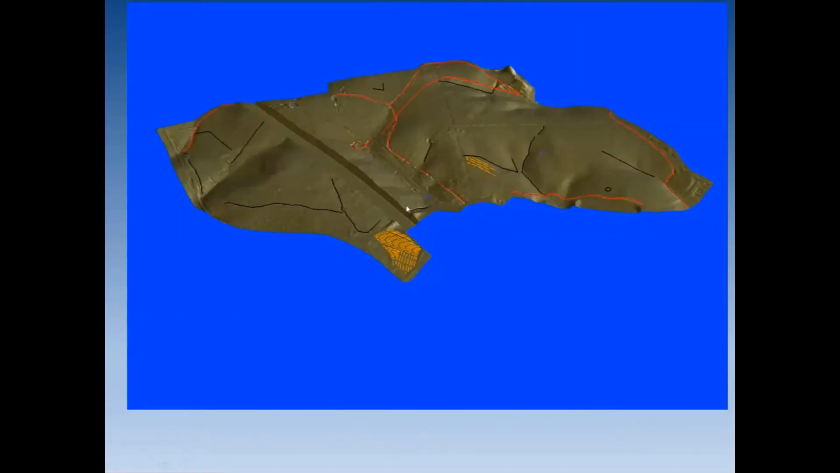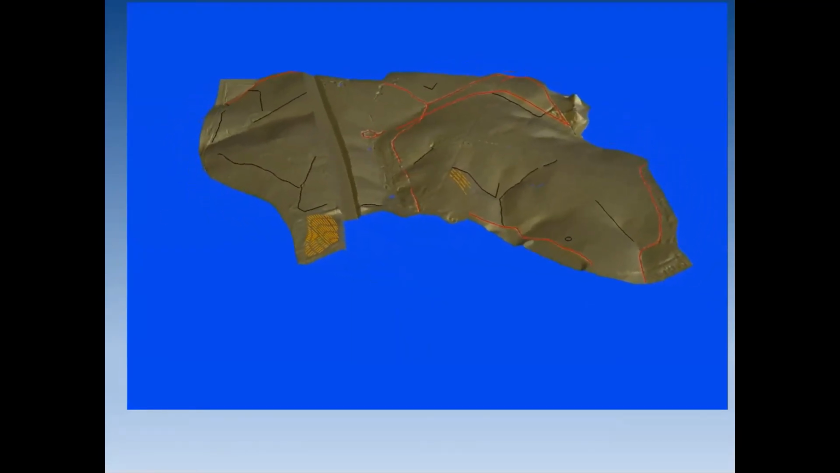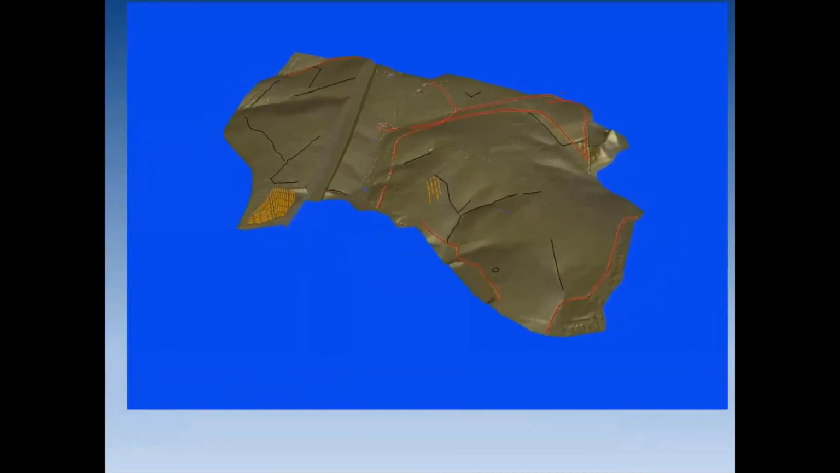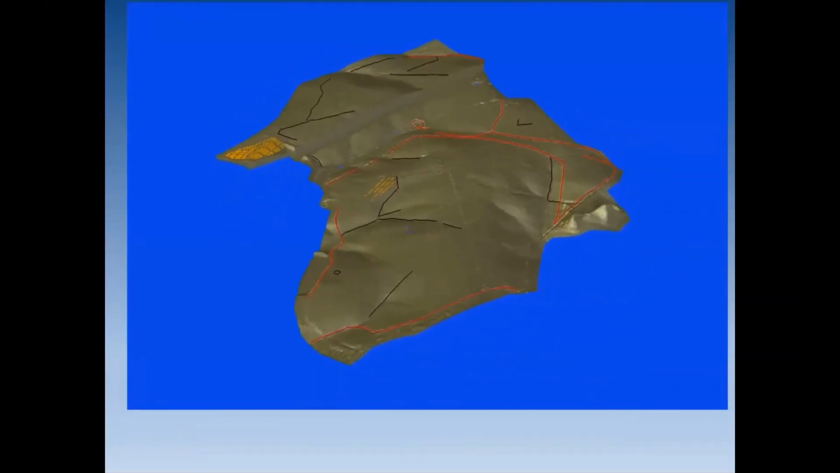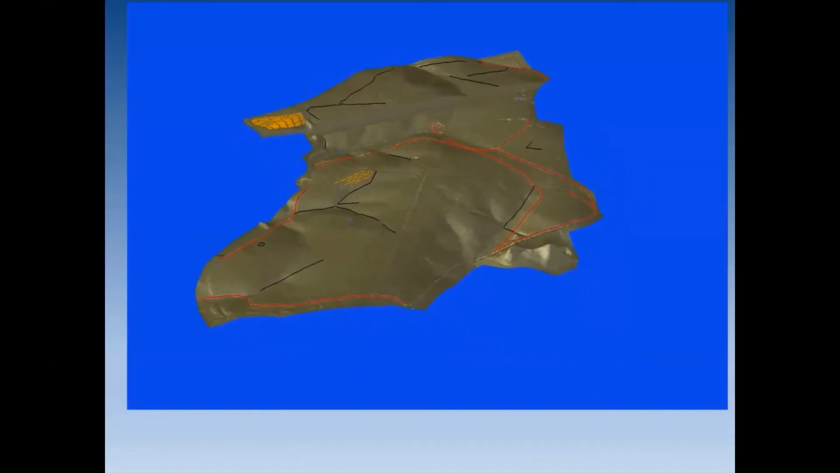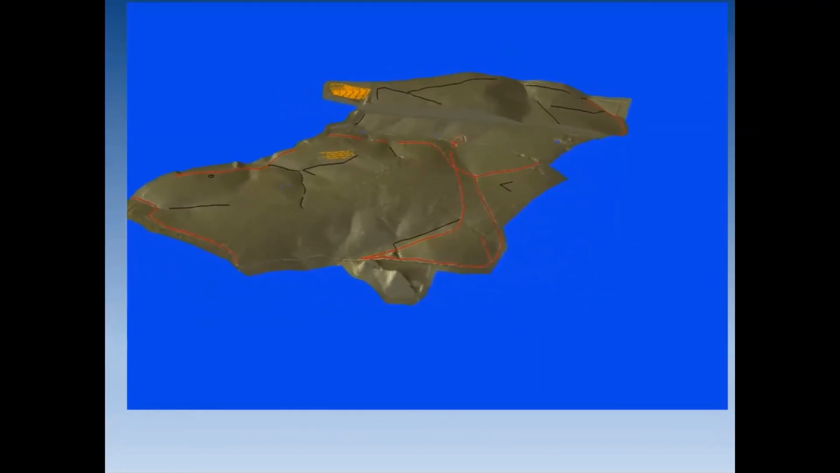So here's a little animation of Martinshaw Wood and the LiDAR features. That's how we can take these dry bits of information, these figures, these ground heights, and then try and make something of them to understand our past environment.